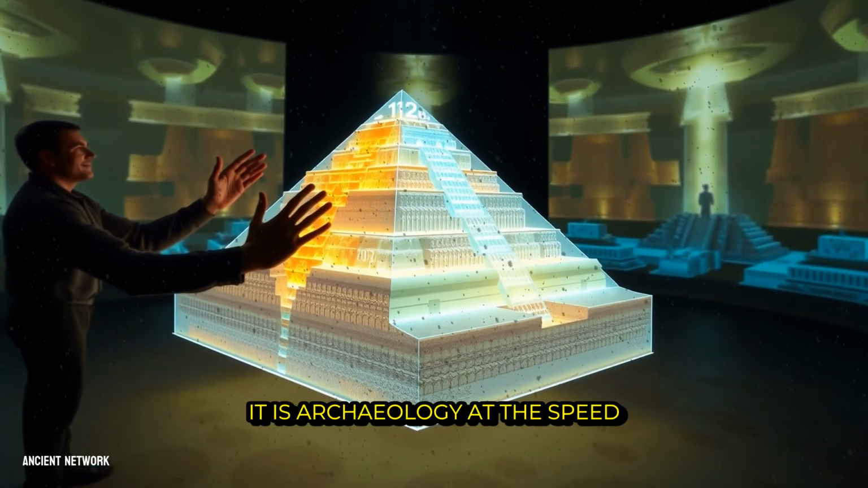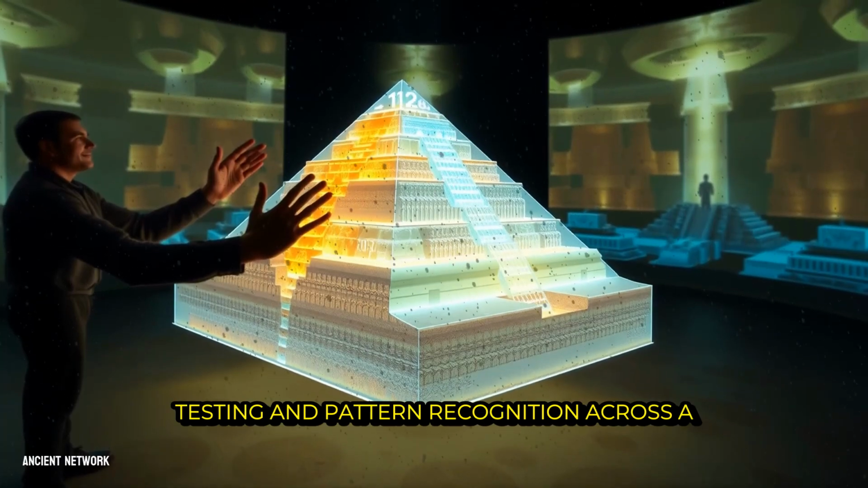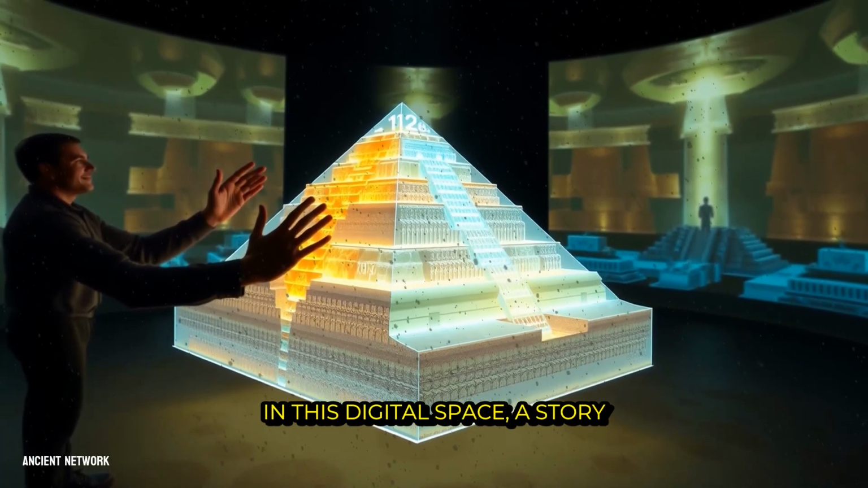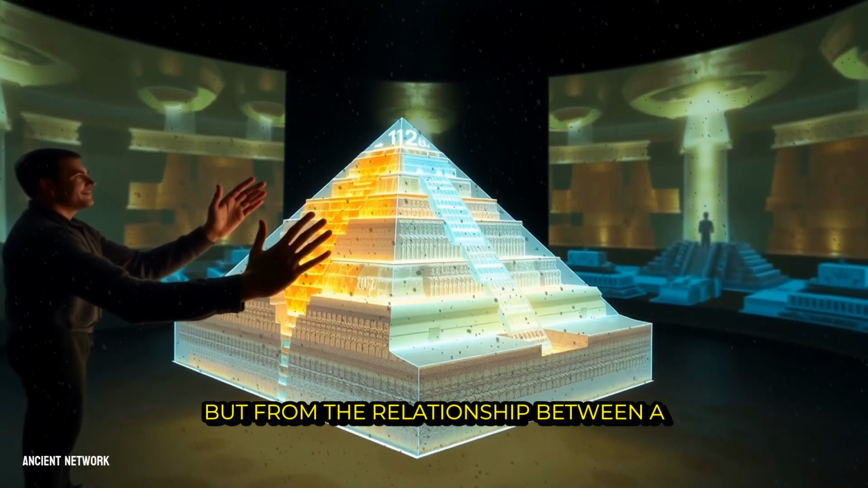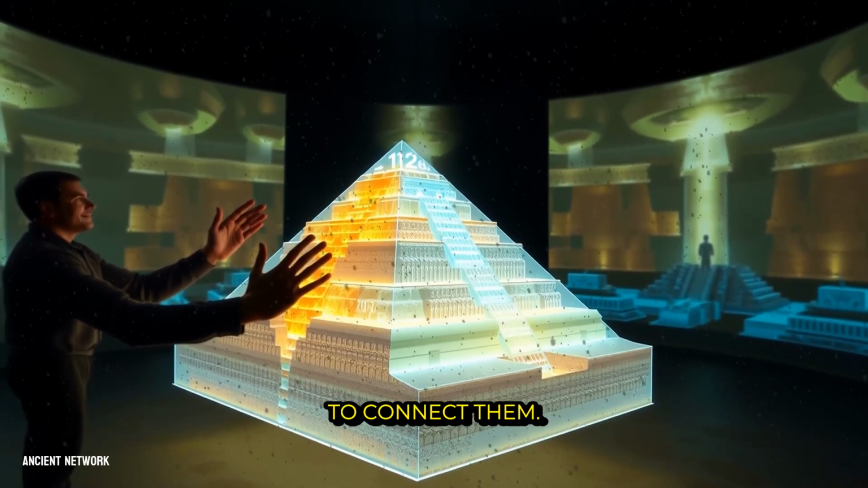It is archaeology at the speed of thought, allowing for rapid hypothesis testing and pattern recognition across a scale that ground survey could never achieve. In this digital space, a story emerges not from a single artifact, but from the relationship between 100 subtle features across a forgotten landscape, waiting for a trained mind to connect them.